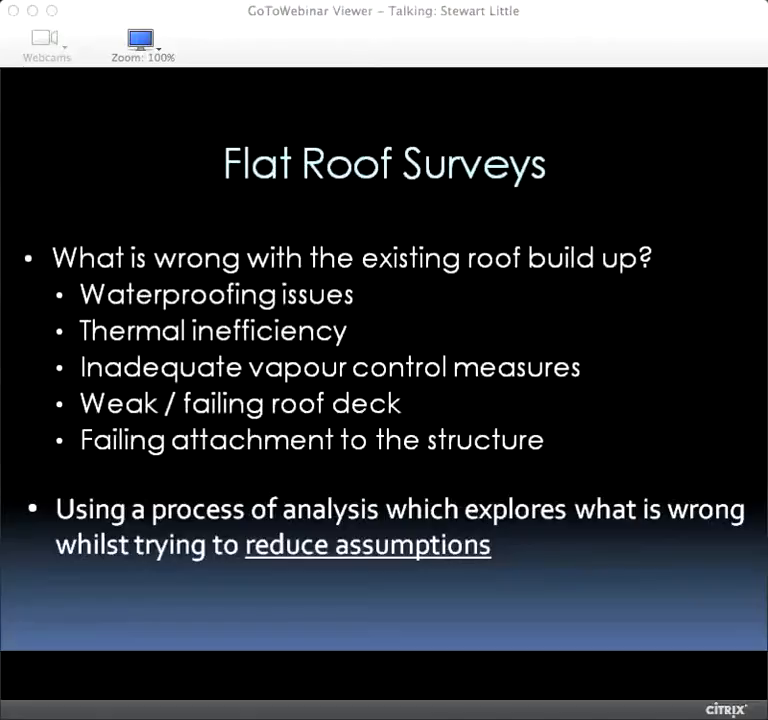Thanks, John. I'll tell you a very quick anecdote about John Llewellyn. When we were colleagues, I used to cut core samples from roofs and phone John and say, "Help, John, this stuff smells like rotten eggs." And he would say, "Oh, that's foam glass." And then I'd take another core sample and say, "This stuff looks like wet haggis." And he would say, "Oh, that's vermiculite, Stuart."